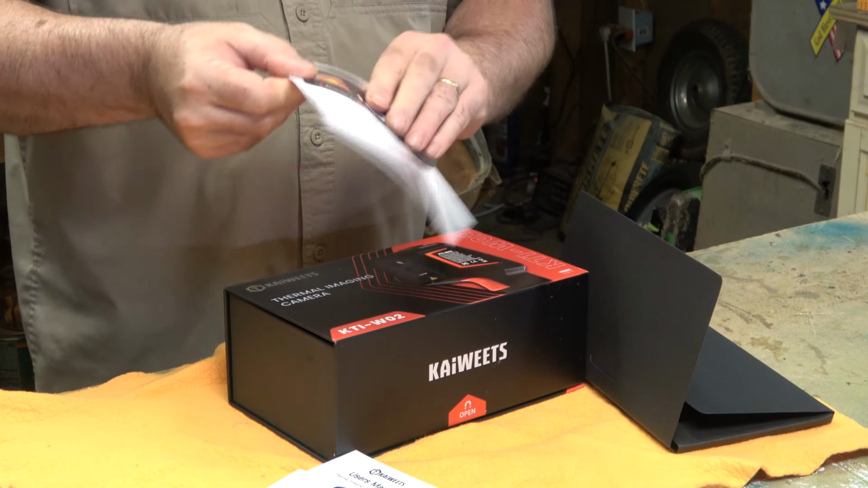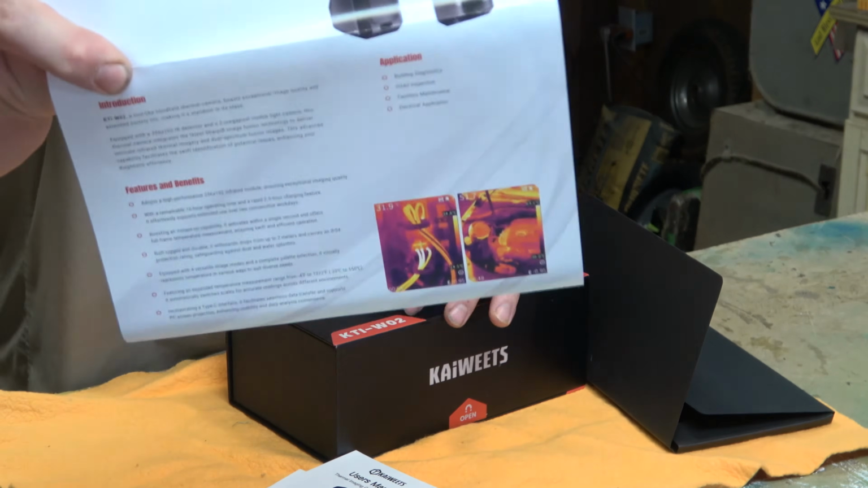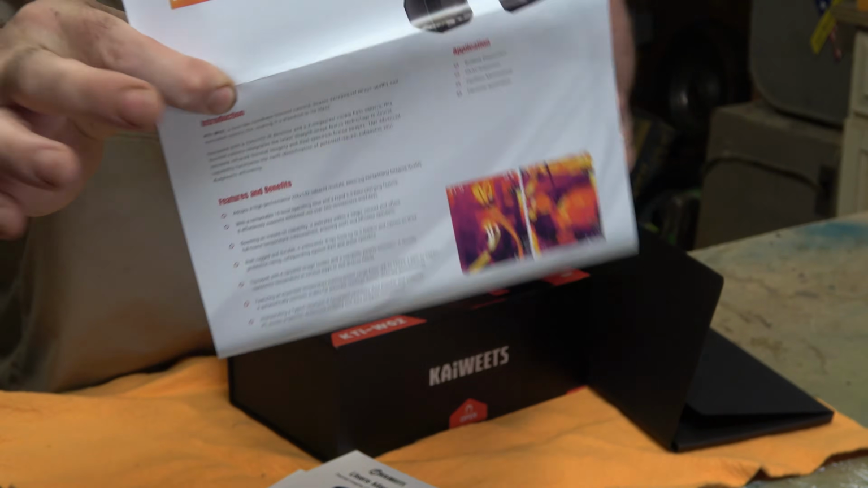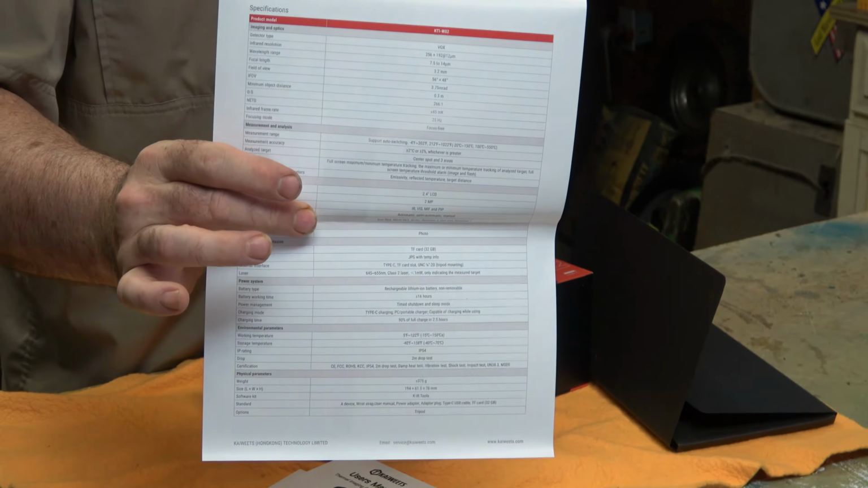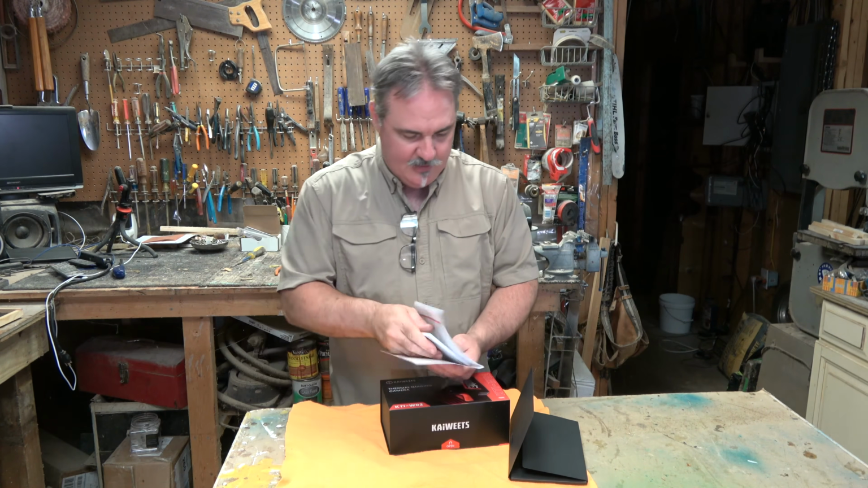And we've got a little marketing brochure that gives you all of the specs of this device on the back. A lot of good information in here. Make sure you have a look at that.